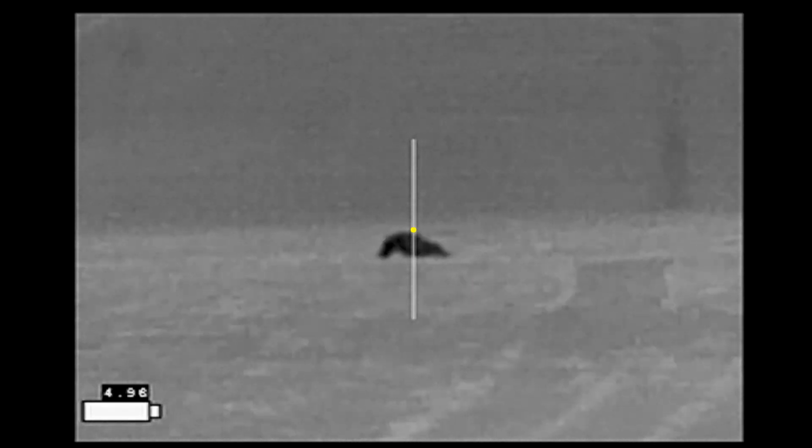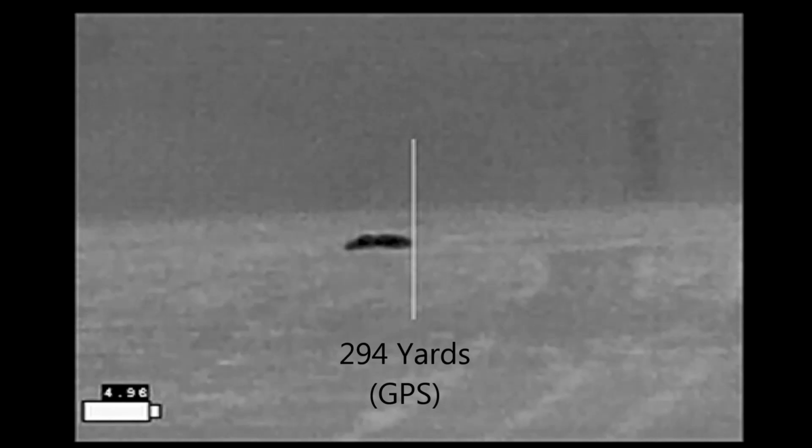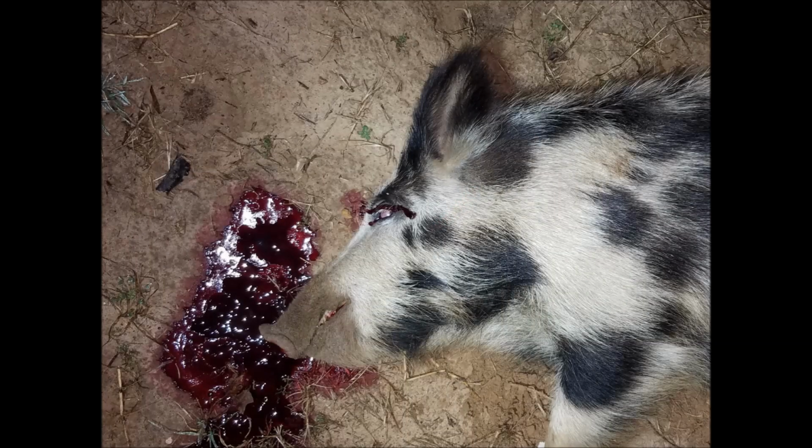I see this one hog go by. I get one shot into it, maybe another, and he disappears into the brush and onto the other property. And I finish off this hog right here at 294 yards. I had a good read on the elevation, but not on my lead, and the first shot ended up hitting him in the hips. But once he was stationary, I was able to finish him off with a shot right next to the left eye.